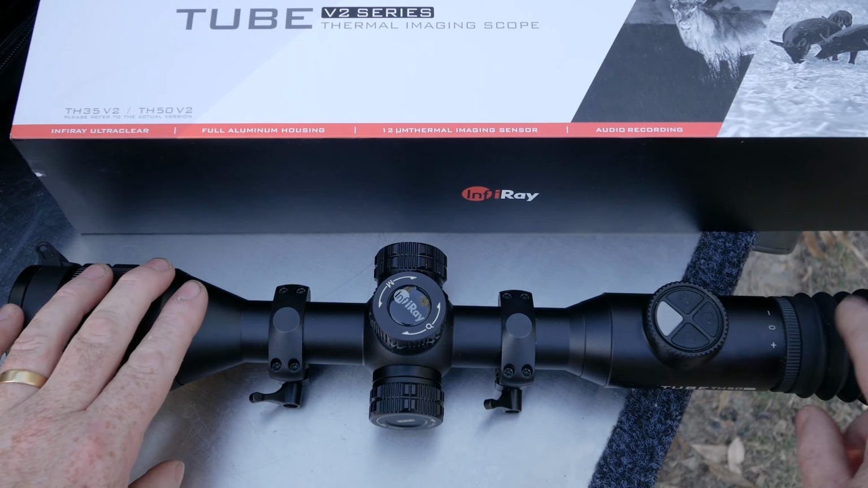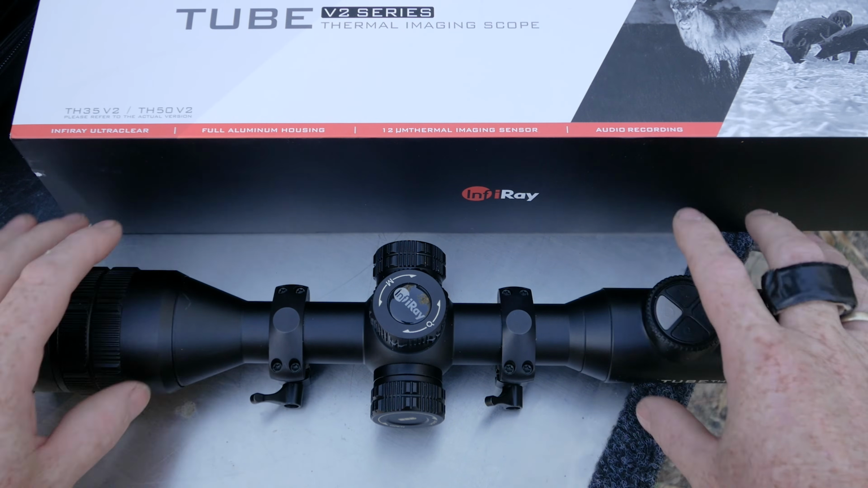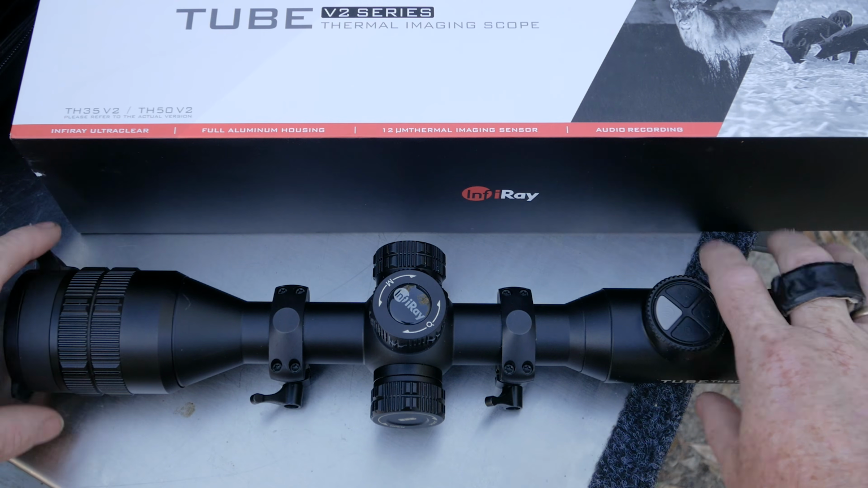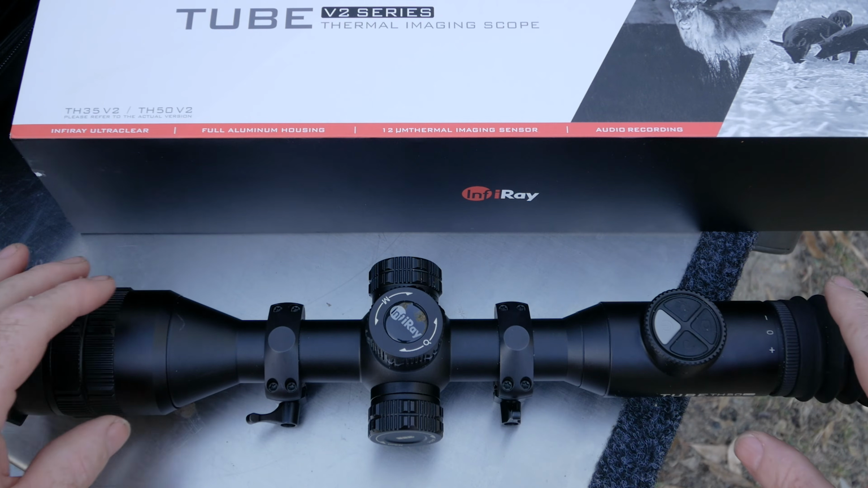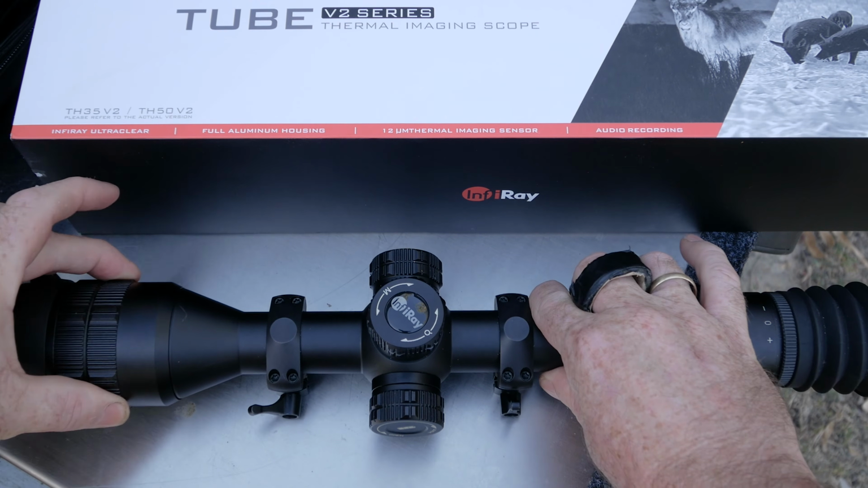It's got an eyepiece on there you can take off. The basic layout is, it's all pretty much one big piece of aluminium through the center section. There's a big 50mm lens on here, which gives it that great distance you can see, 2,600 meters for a human sized target. And that's your focus up there.